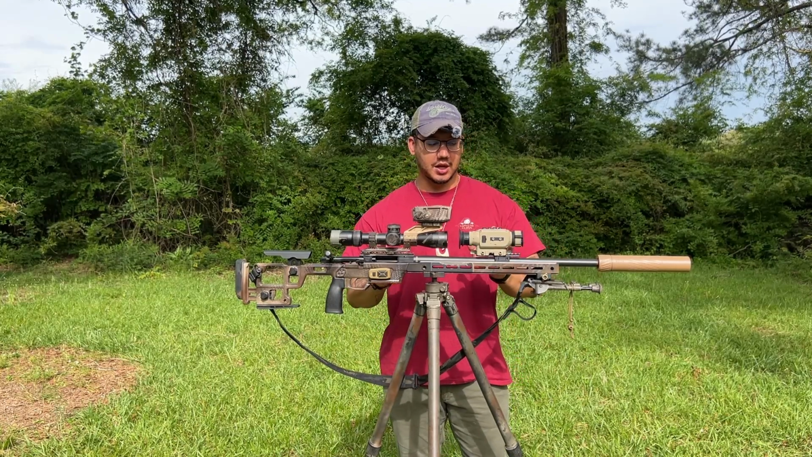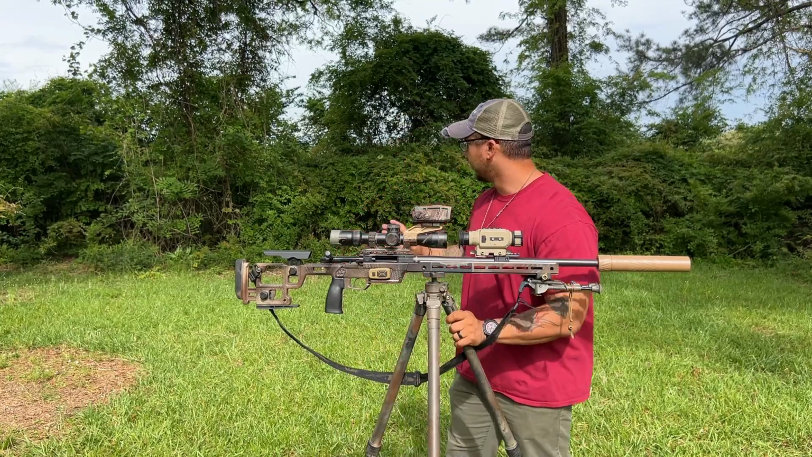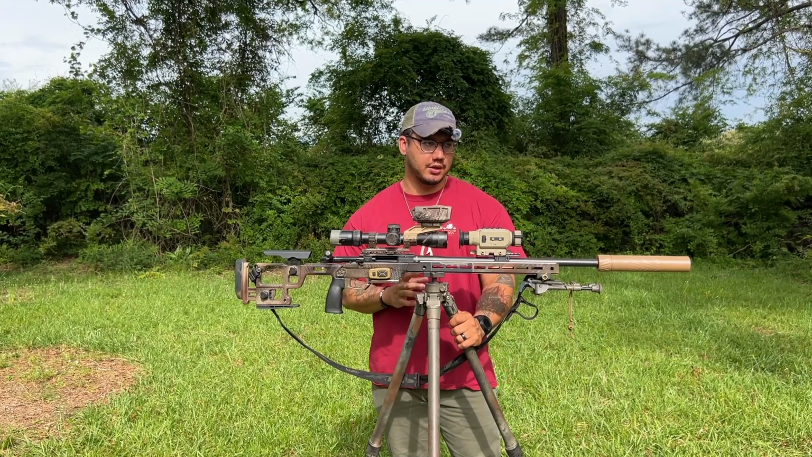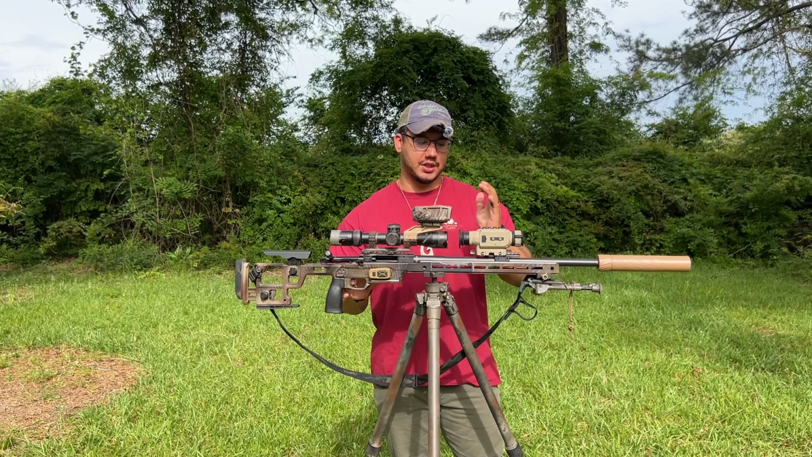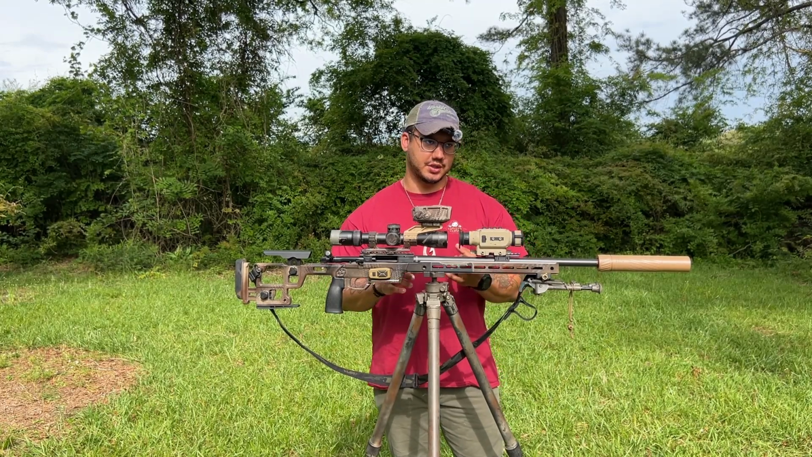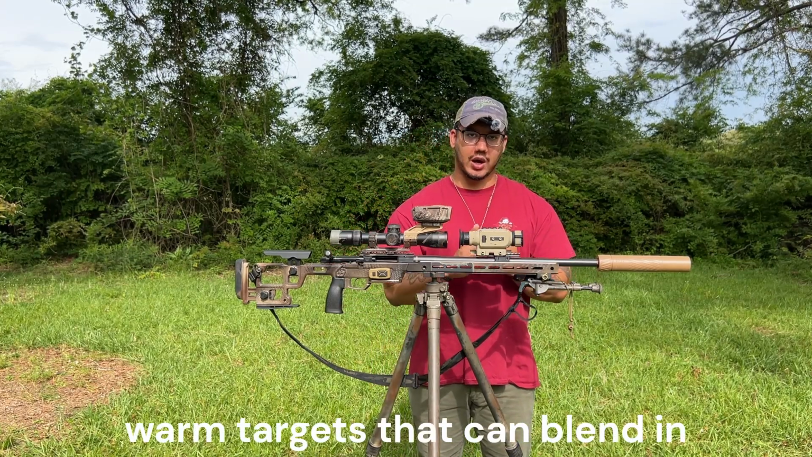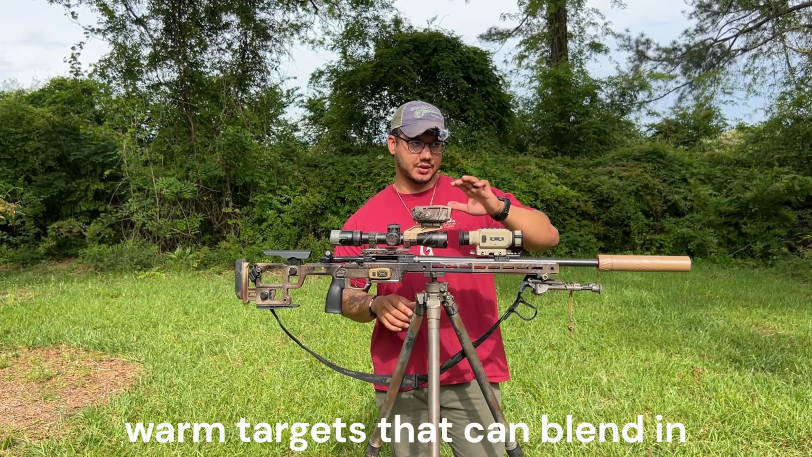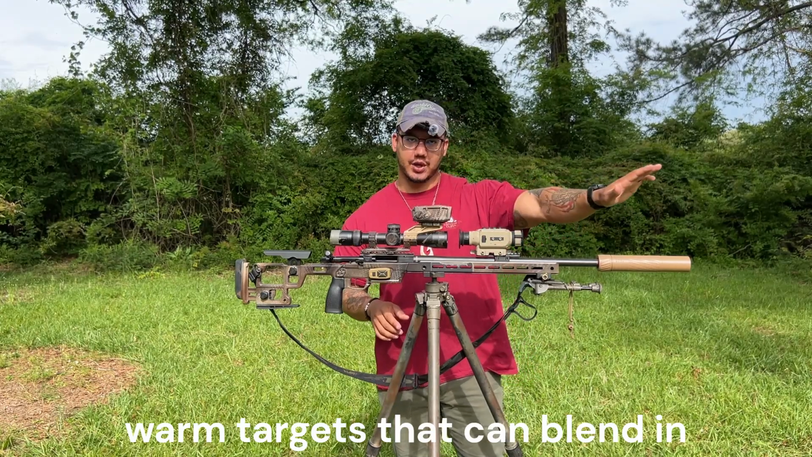Another pro is this allows you to see things that your naked eye can't see, whether that's piercing some dense brush, or if you're shooting when there's no ambient light, or things of that nature. Thermal allows you to see things that your eyeball typically cannot see, whether that's a small creature like a bird, a rabbit, a coyote, a pig, whatever. Something that's camouflaged well enough that your naked eye would just brush right over it.